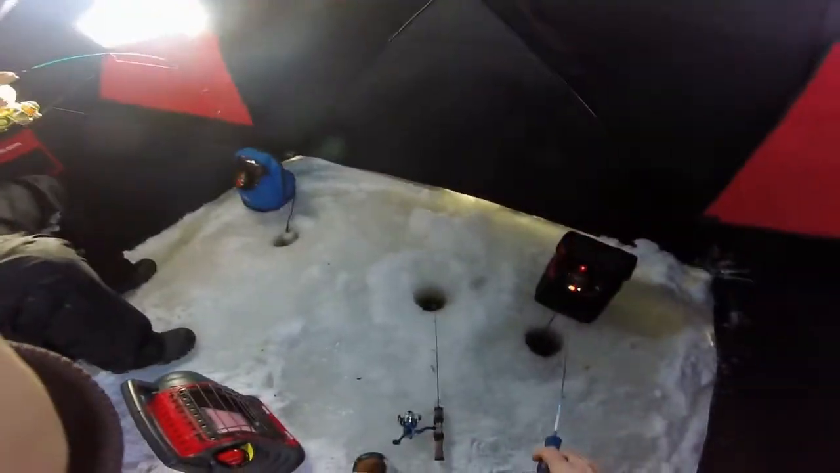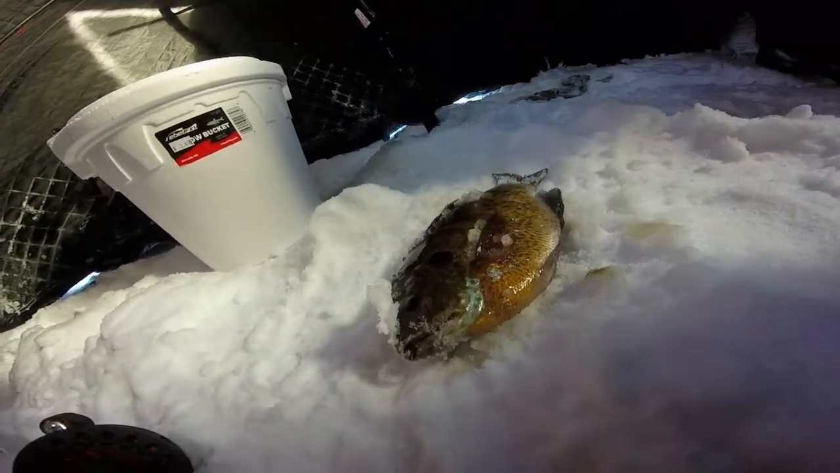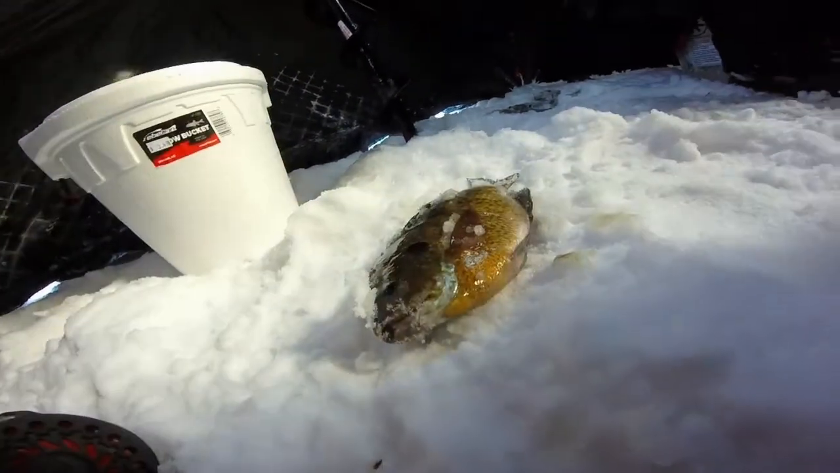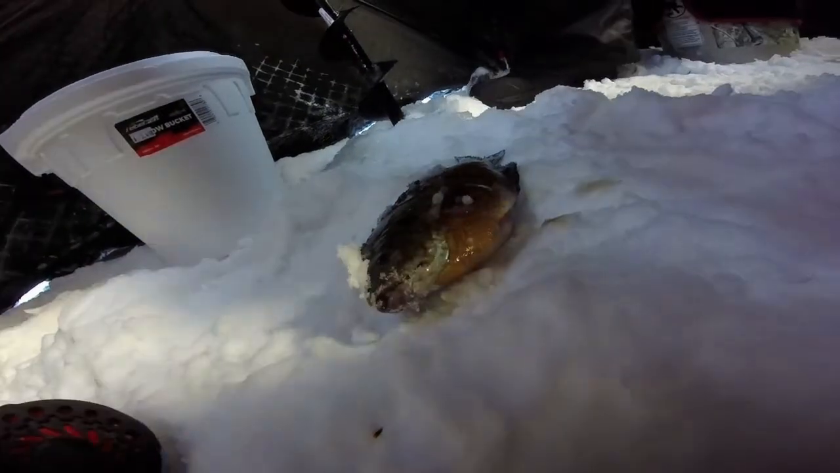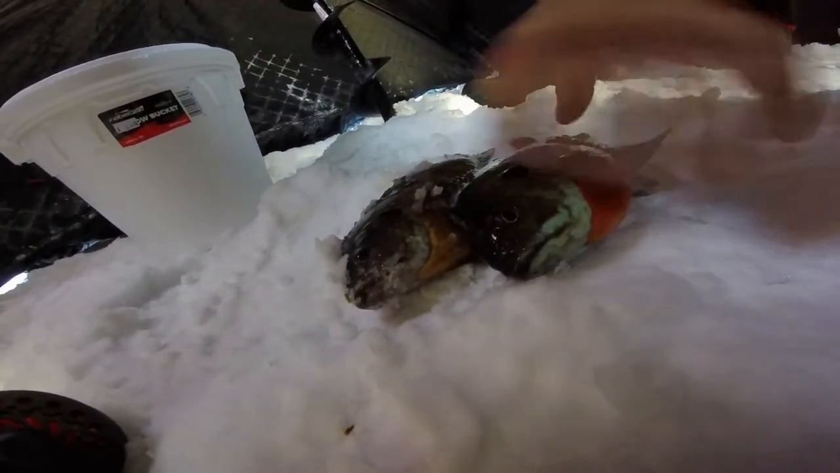Ooh, there's a nice one. Yeah. There's a nice one. Here we go. Woo-hoo-hoo! Another solid fish for Ashton. We'll see how it pairs up against his tank. Oh, they are close. The new one's got a little more belly fat. The new one's not quite as long.